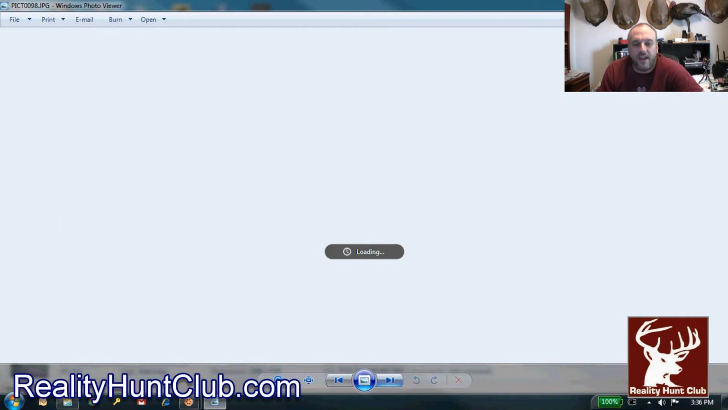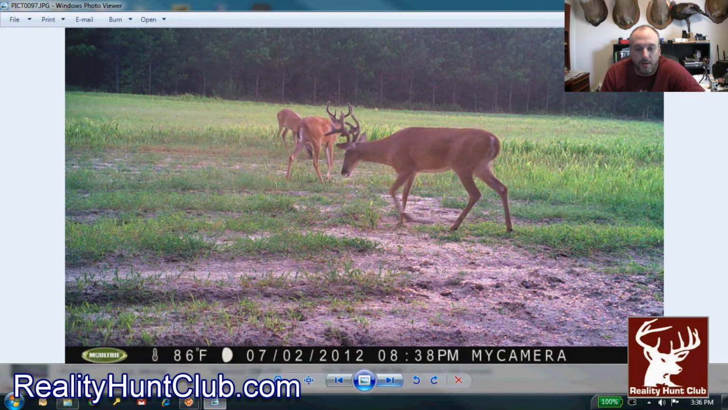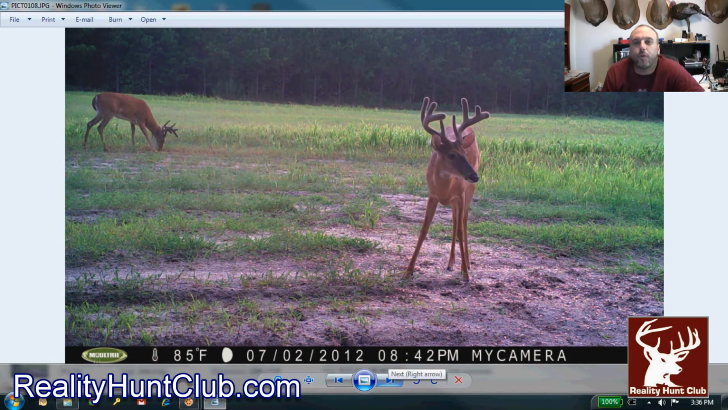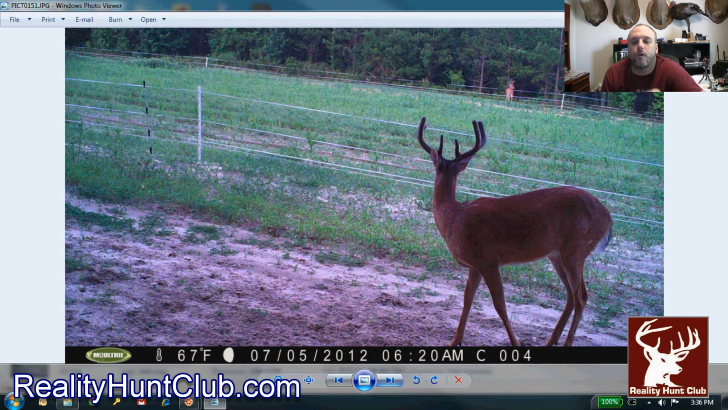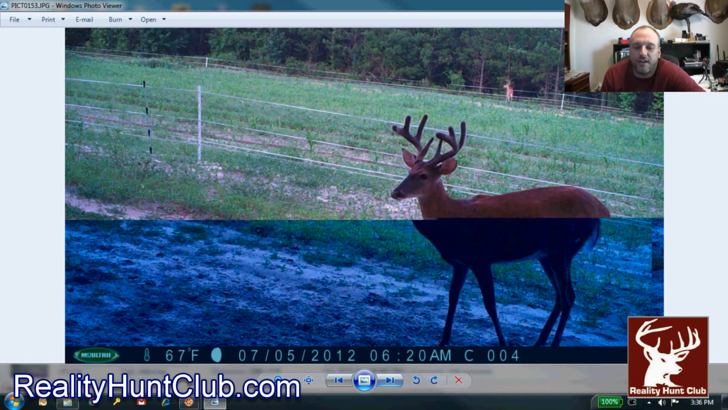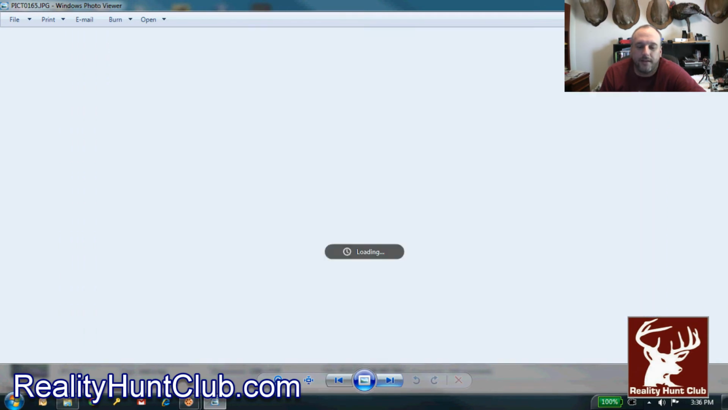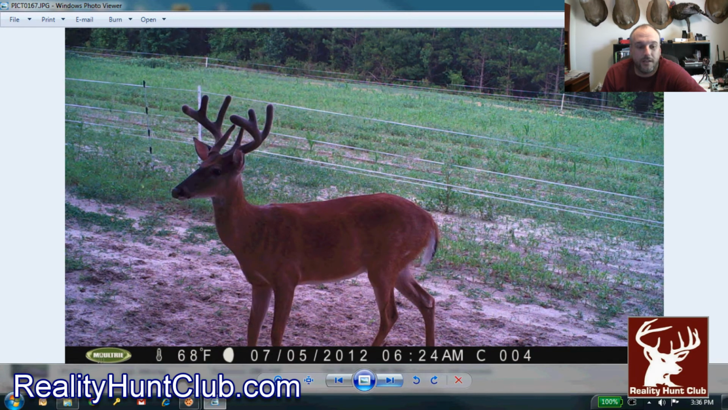Of course, it's hard to age them this time of year. But the thing about it is I got multiple cameras on the power line. These are the same deer. Actually, if you look in the background, you can see the other deer over at the other corn pile. He's looking at that deer, and I'm getting that picture of that deer at the same time I'm getting a picture of this deer. And of course, there's our electric fence, which we got a new webisode coming up on that, and it's not going to be a great one because the deer beat the fence again.